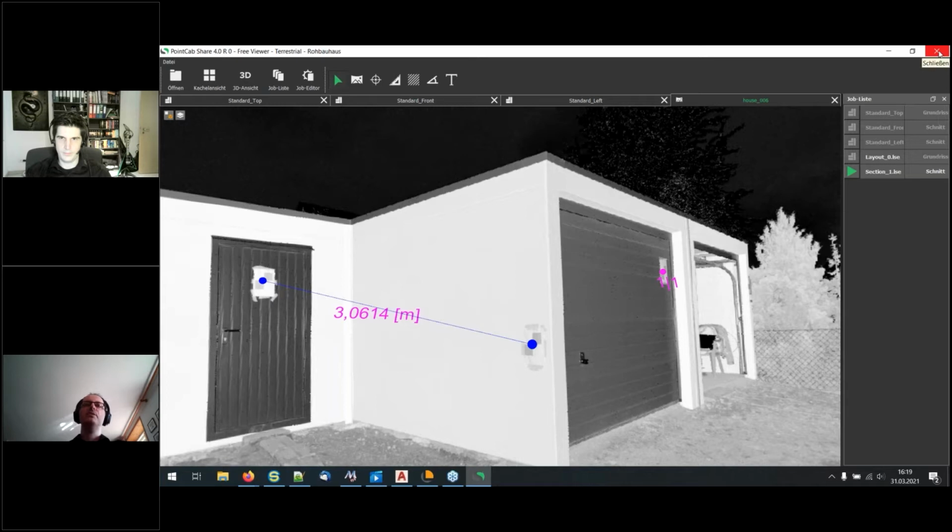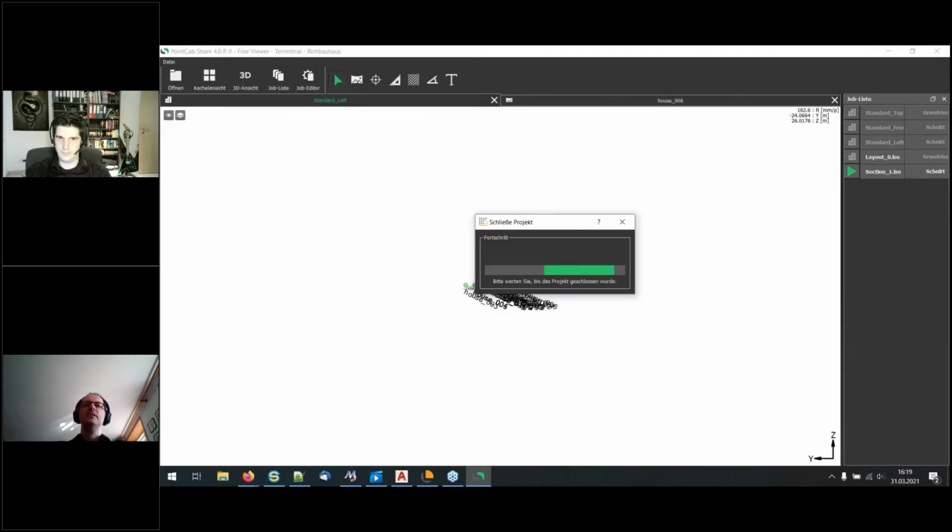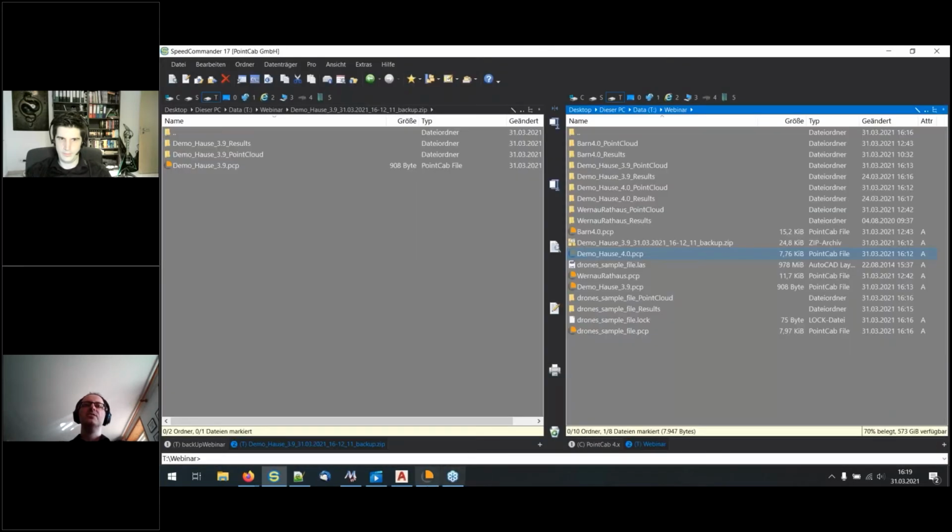And if you reopen it later in PointCab Origin, then you have the measurements available also in the scans. Good. So let me take the mouse, Martin. Thank you.